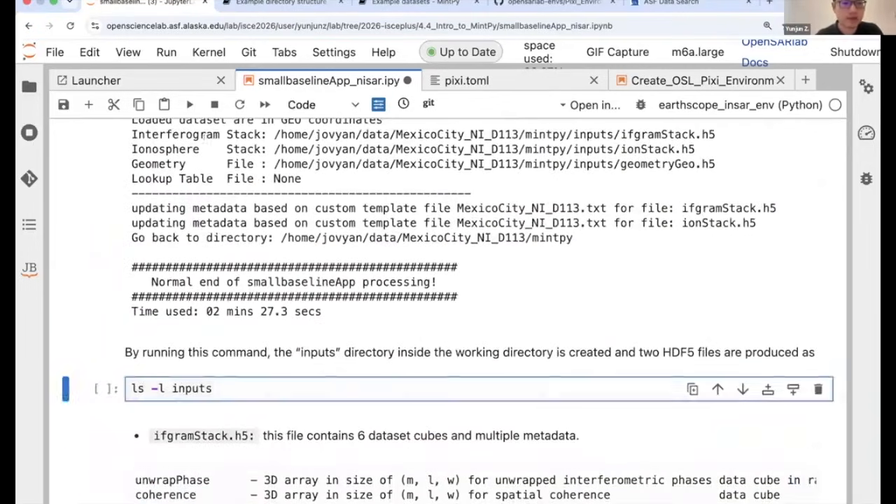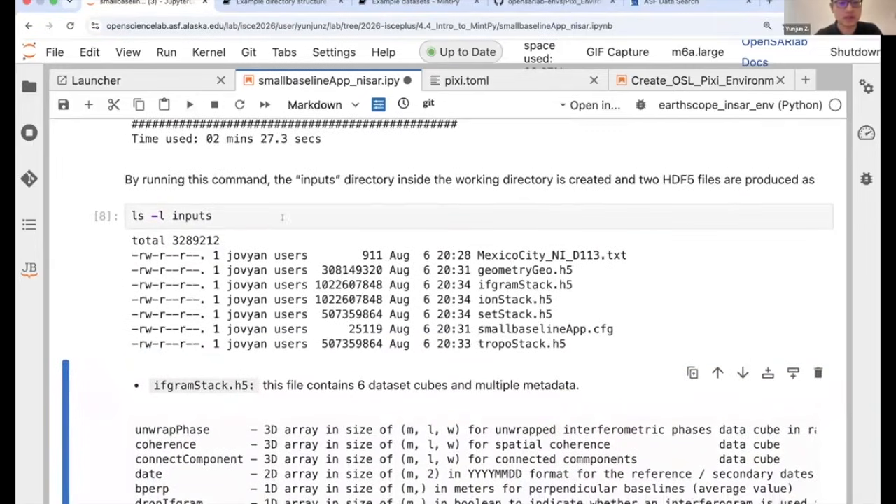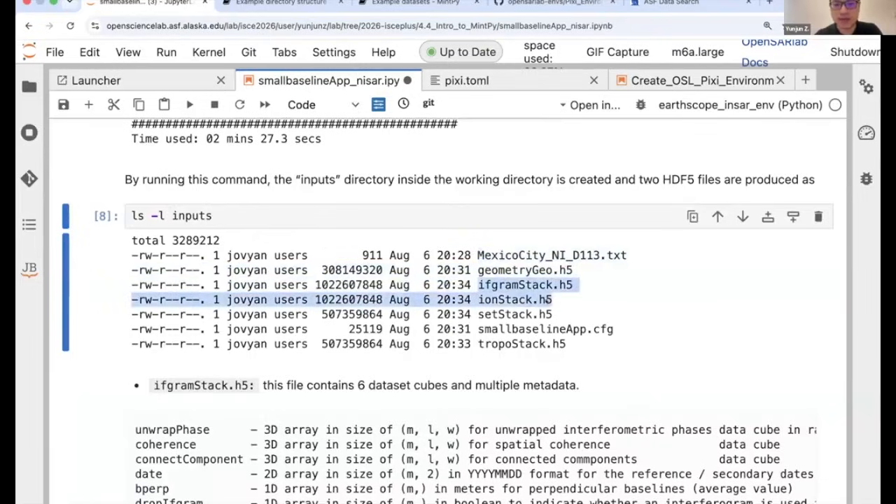Okay, it finished, and then let's run the next cell. You can see it creates another folder called inputs, which has the following files: the InSAR stack, the ionosphere stack, the solid earth, and the tropo ones. These are two configuration files.